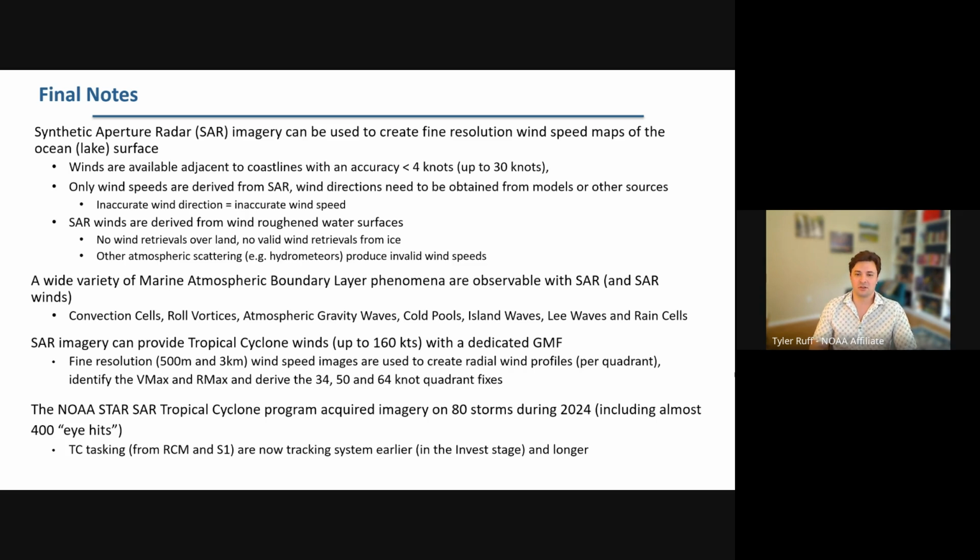Our tropical cyclone program acquired 80 storms during 2024, including almost 400 I-hits. This is like an increase of 5 to 8-fold just since 2022, mainly due to increased TC tasking from RCM and Sentinel-1, which are tracking the systems earlier. In the INVEST stage now, we do publish INVEST data, but we don't send those to the hurricane centers just yet.